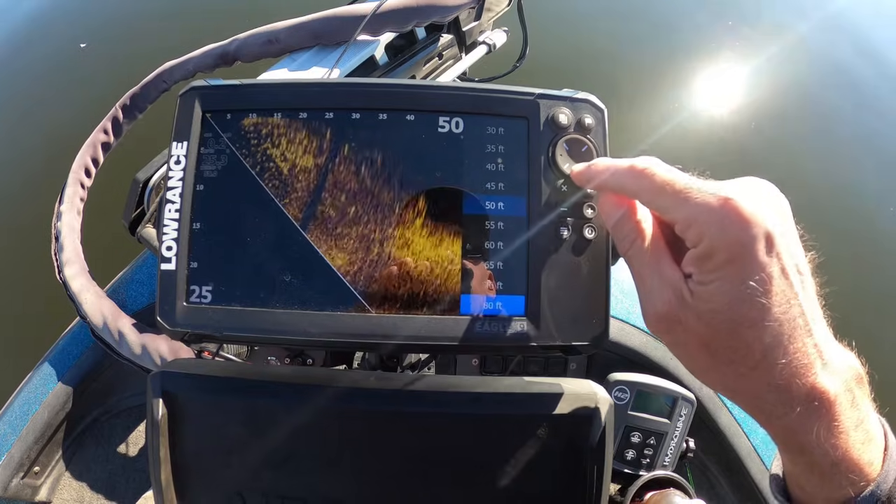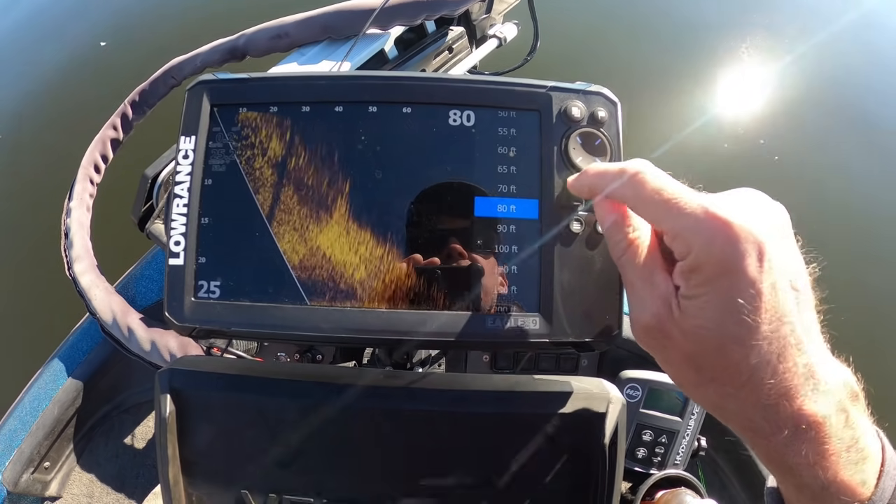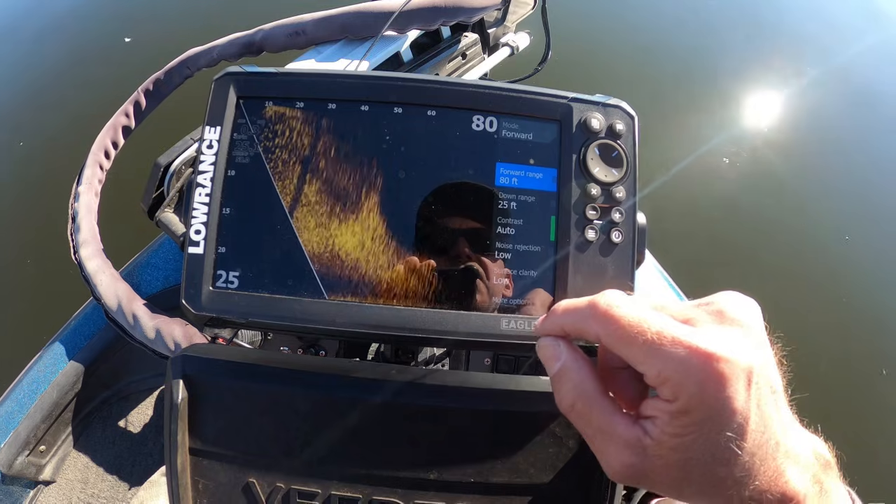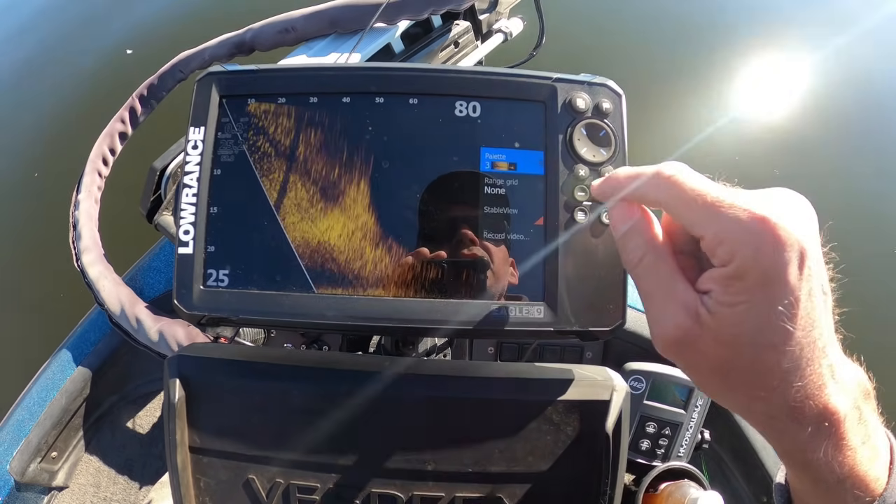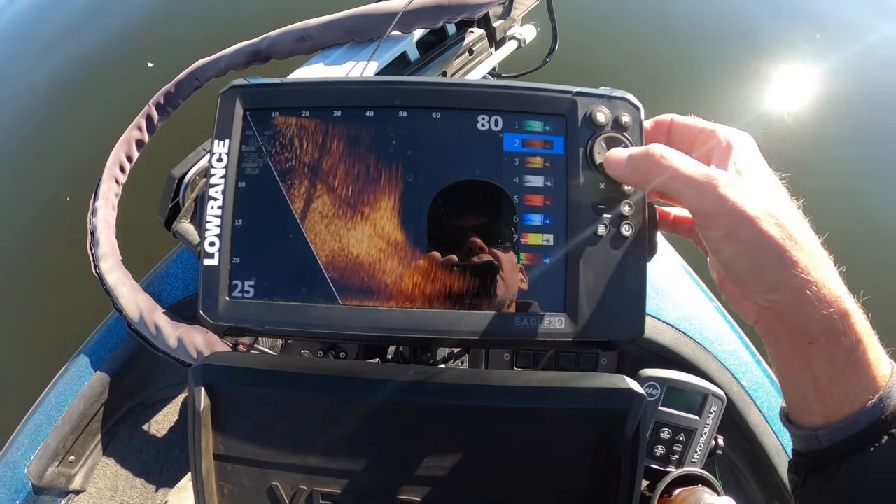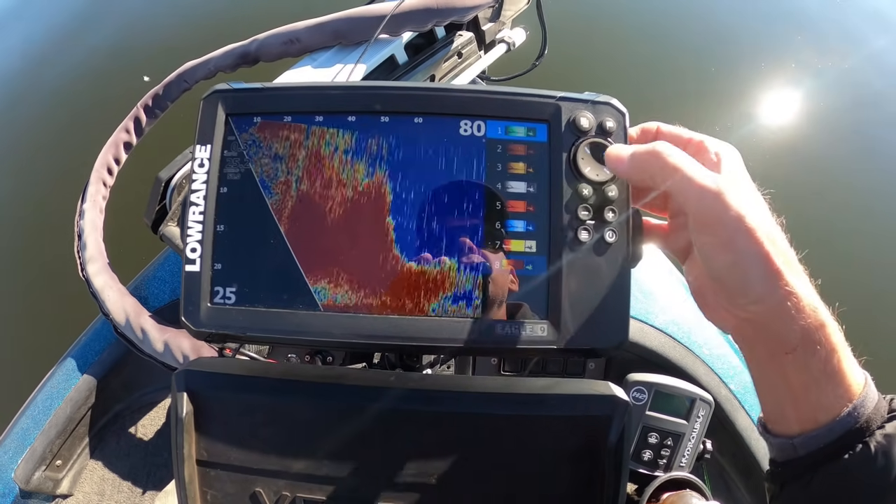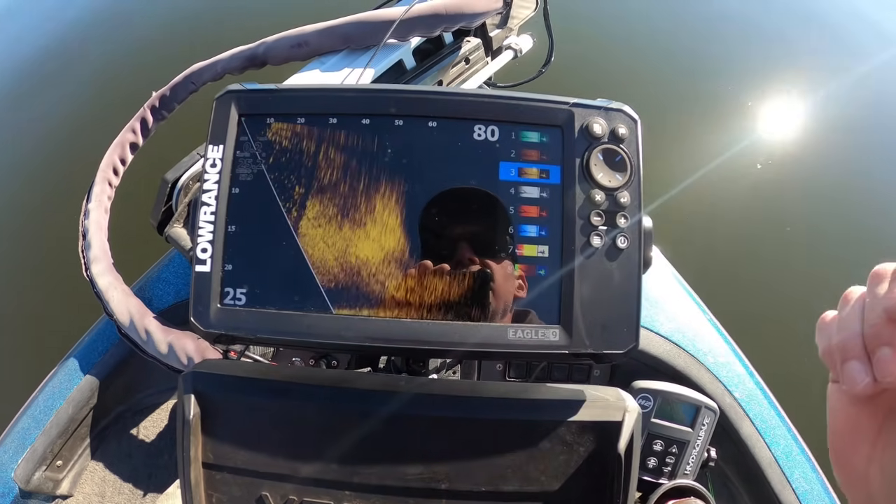For me, just messing around, I've chosen that 80 feet for now. I'm kind of feeling that. You know, there's contrast settings, and if you have a lot of electronics and you're getting some noise, you can mess with that. But really, I didn't mess with many of the settings in here. You can change your color palette right here. So you like more of a bronze, or you're more of a blue fan, or you like the clown show. All kinds of choices. I find 3 is pretty pleasant.